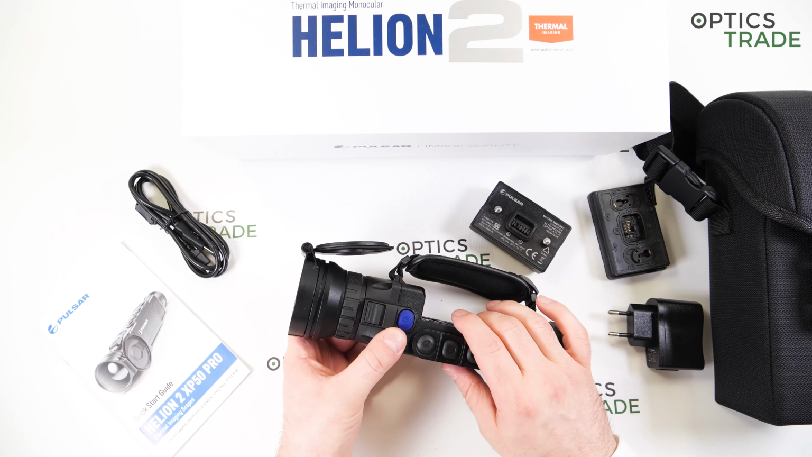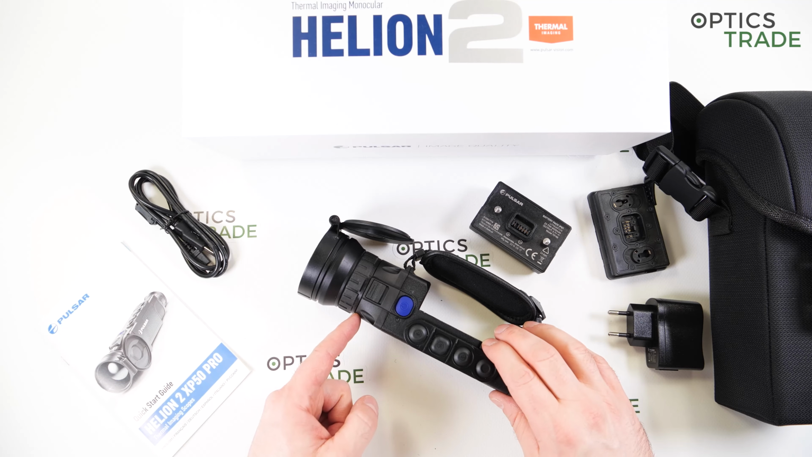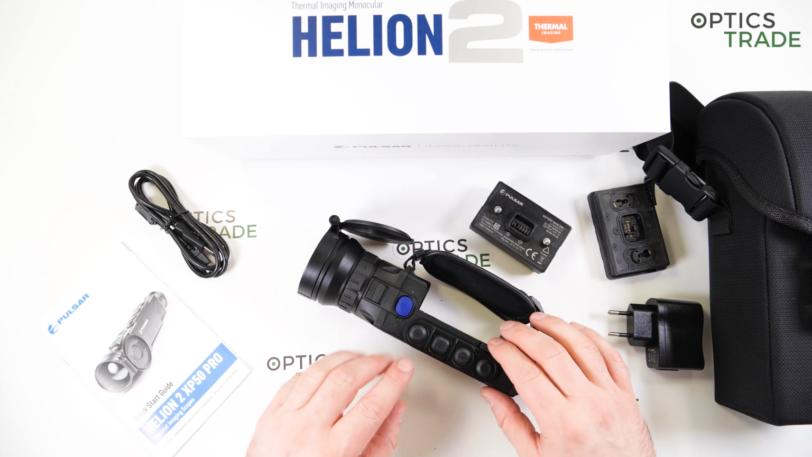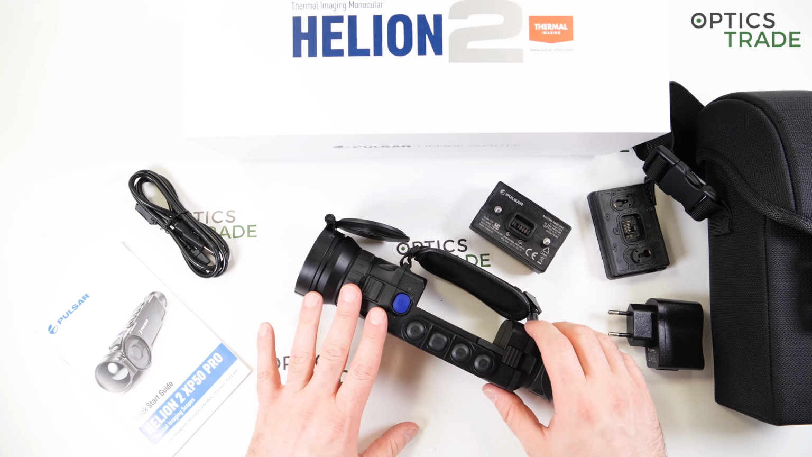Honestly speaking, I don't know of a single competitor on the market that would have a sensor with the same or better sensitivity in this moment. So the image quality you're able to expect from this device is just astonishing.